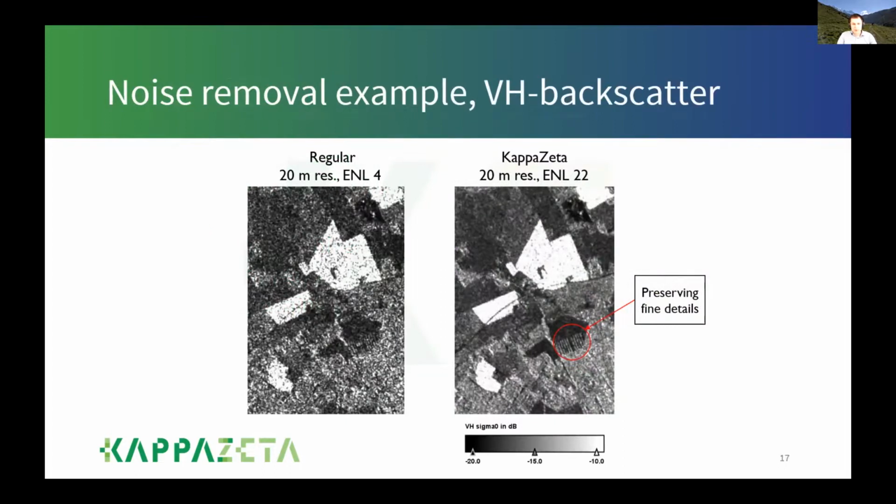Here is an example of how we do the noise suppression. So the original SAR image looks noisy, like an old TV. Some of you still remember the black and white TVs. And when we do the best noise suppression and calibration for this data, we are able to save the same spatial resolution, but effectively suppress the noise.